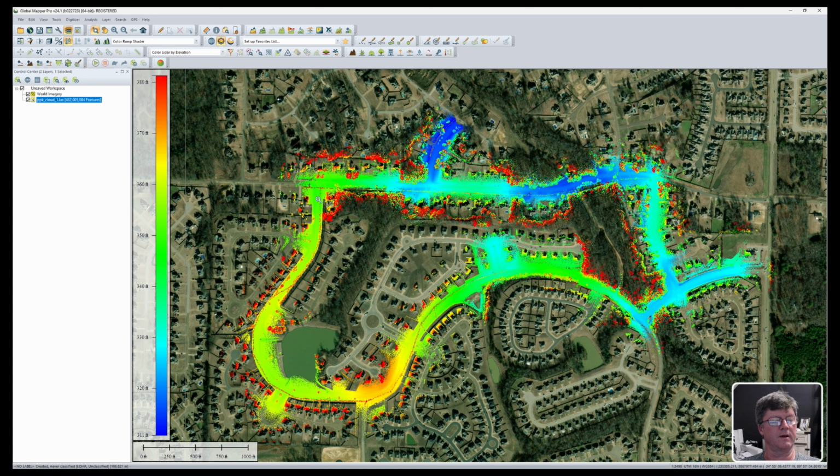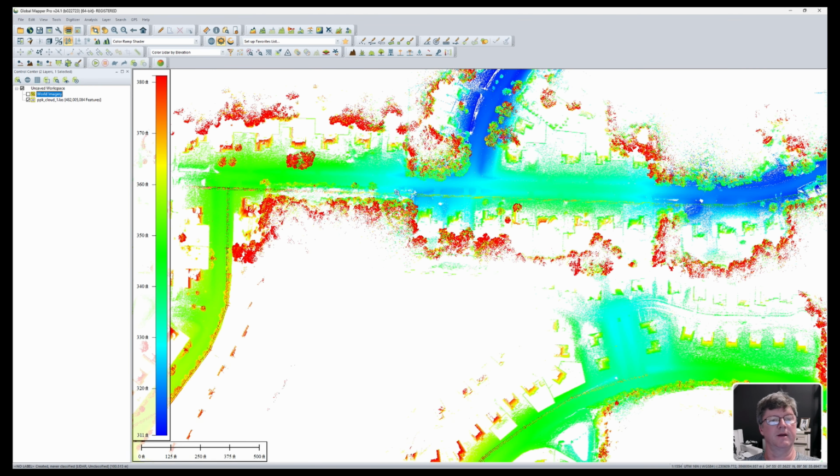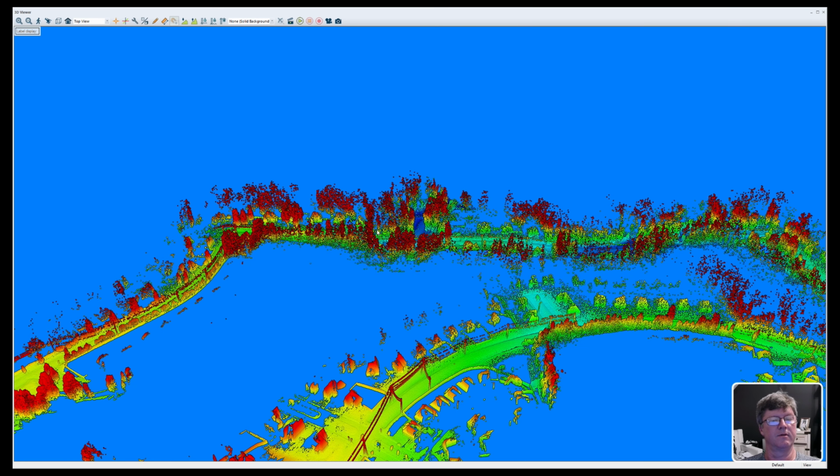So, all right, let's go ahead and dive in and look at some of the point cloud data. I'm going to turn off the world imagery, and then we're going to look at it in a 3D view.